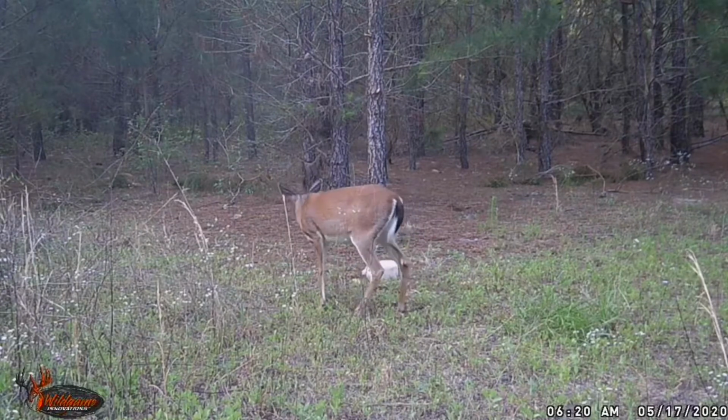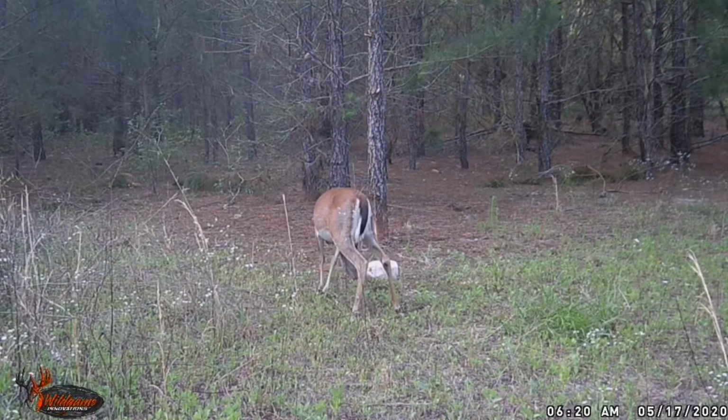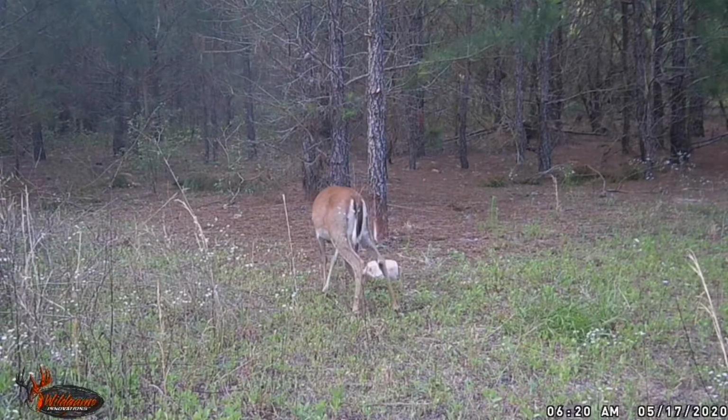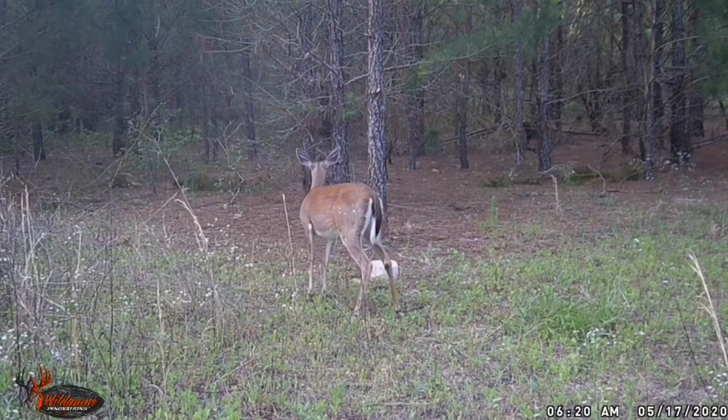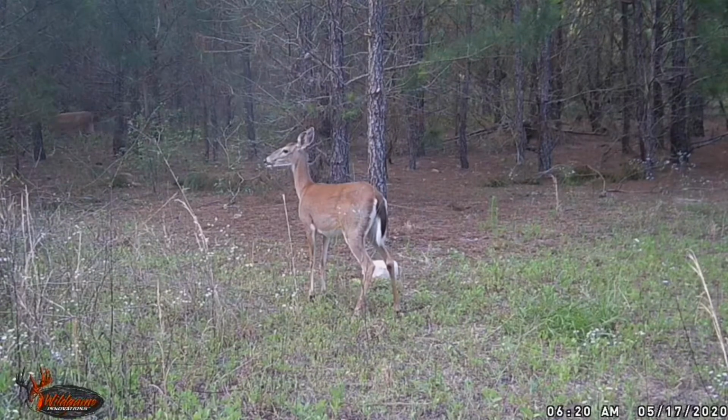That's a pretty deer right there. It's got this old summer coat coming on. Now that jug of corn that's right down there, they figured out how to get that corn out of there in this video. Last video they were kind of leery of it, but they done figured it out.